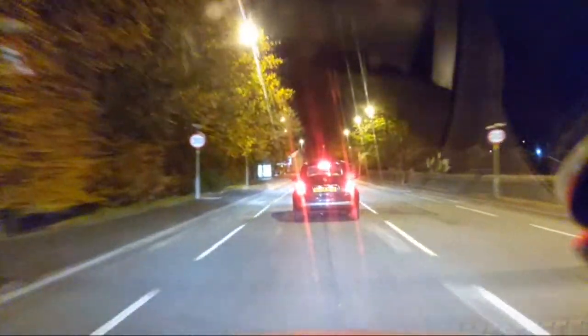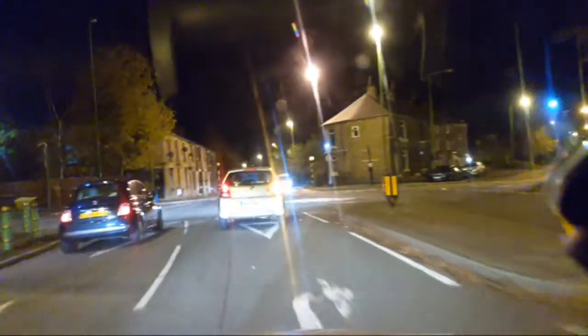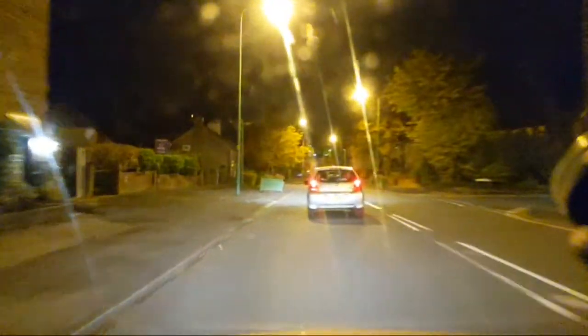Now, that's alright, because the speed limit now is 30. So if he doesn't go, of course he's going to go my way. Why wouldn't he? I didn't think that van was going to stop, and to be fair, it didn't. It's got blue lights on its wheels that spin round, like police coloured blue lights. I don't think that's legal.